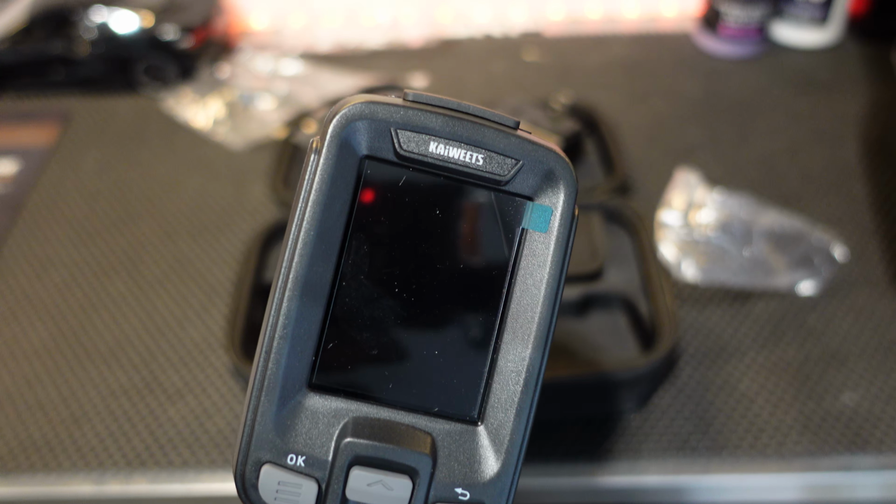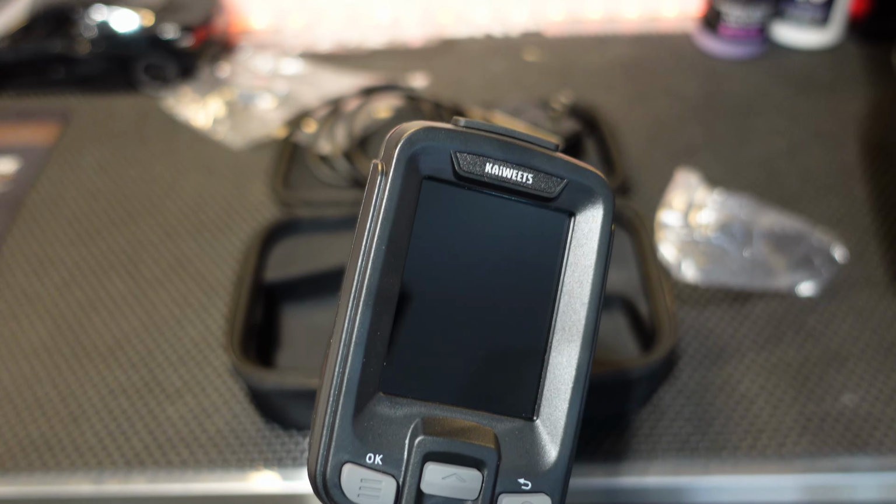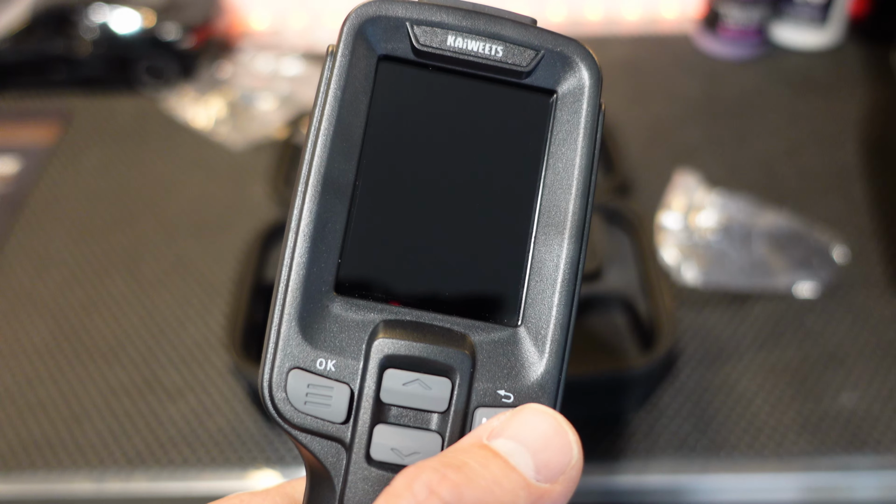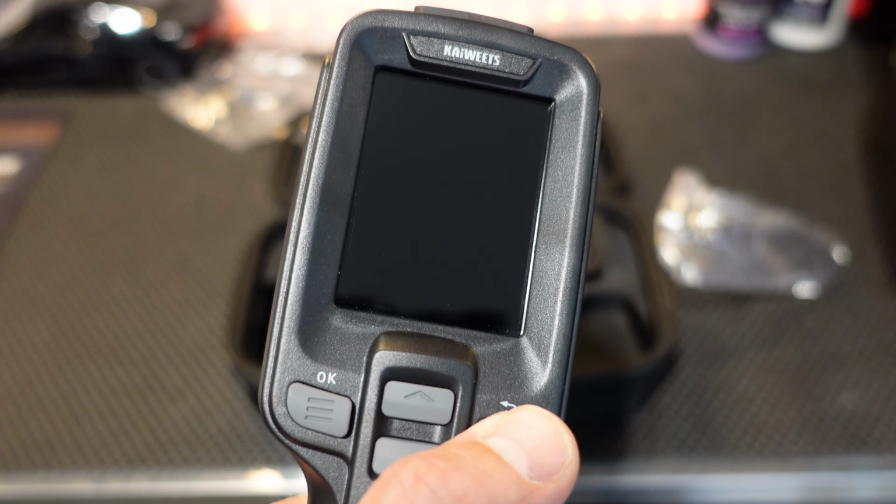Now it's time to take a closer look at the camera. Let's take the protective film off. There we go. Now to turn it on, we hold down this button here, and it's supposed to have a very fast boot up time. Not like the previous generations, which could take several seconds. Let's try it out.